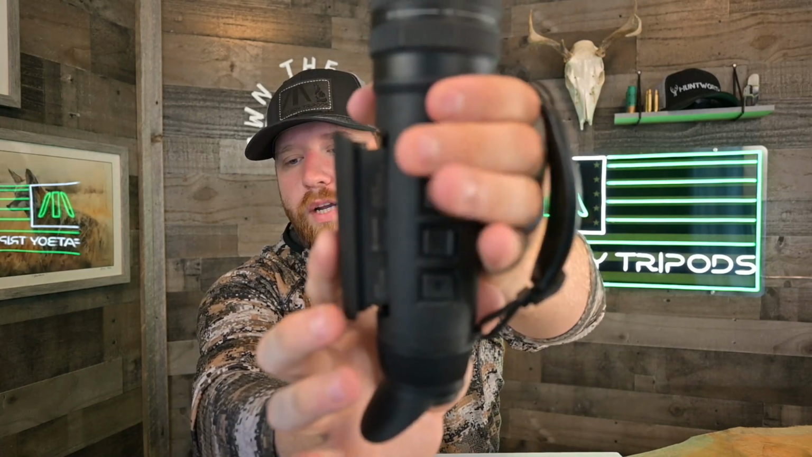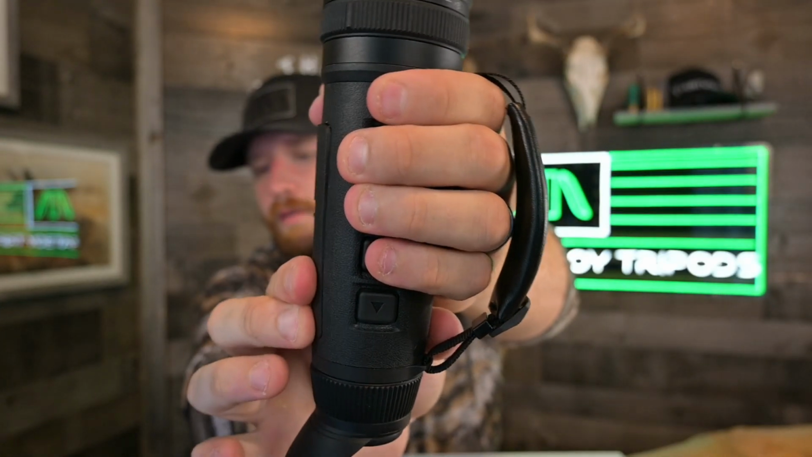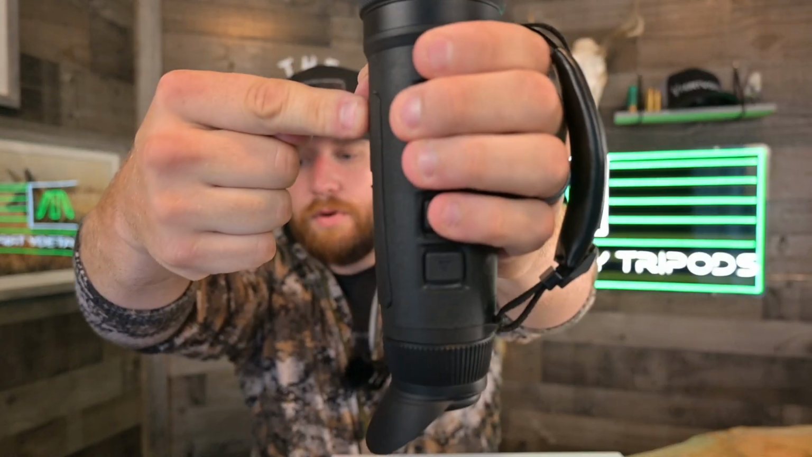So you really kind of have to push on the battery unit and just make sure that you get it in there and get it seated well. I'll try to show you what I mean. If I push on this right now, it's in, and you'll notice it's not really in up here. So you got to kind of push on that too.